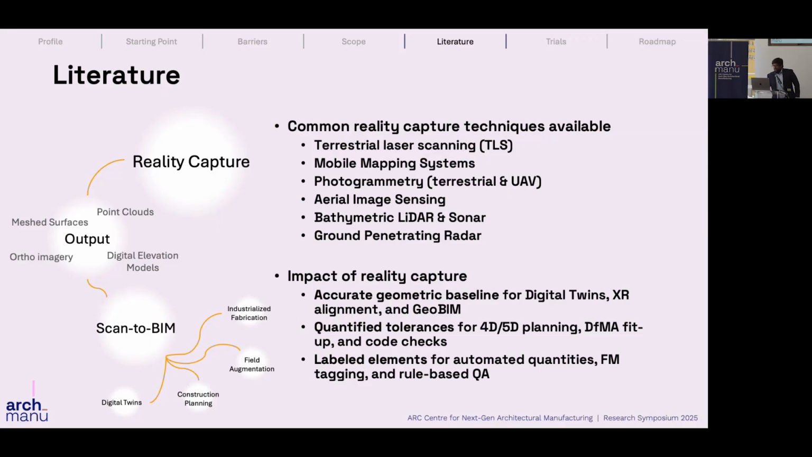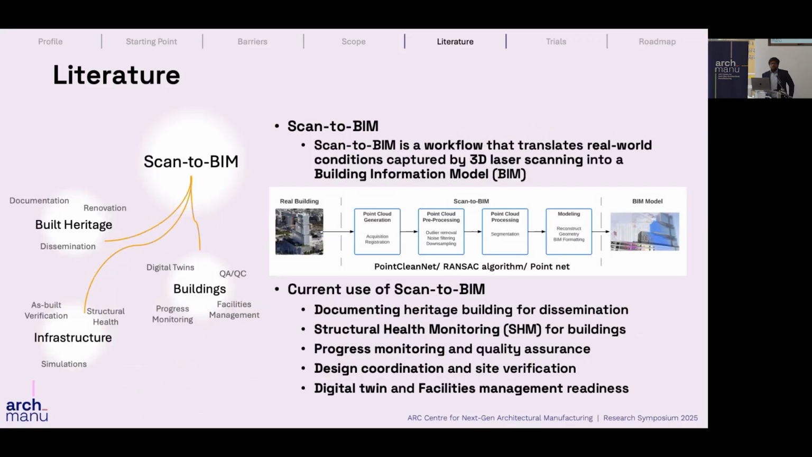When it comes to Scan-to-BIM, it's not something brand new. It's already existing, and there is a significant amount of literature out there. Scan-to-BIM is basically a workflow that translates the real-world conditions captured by laser scanning into BIM.